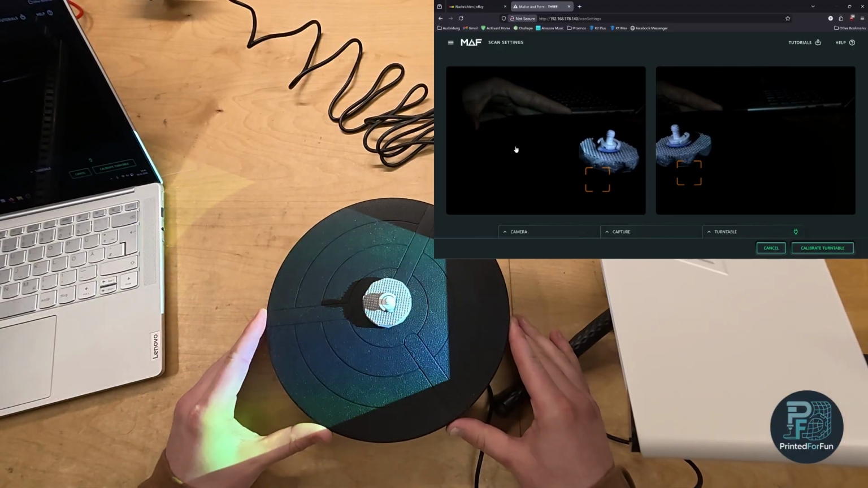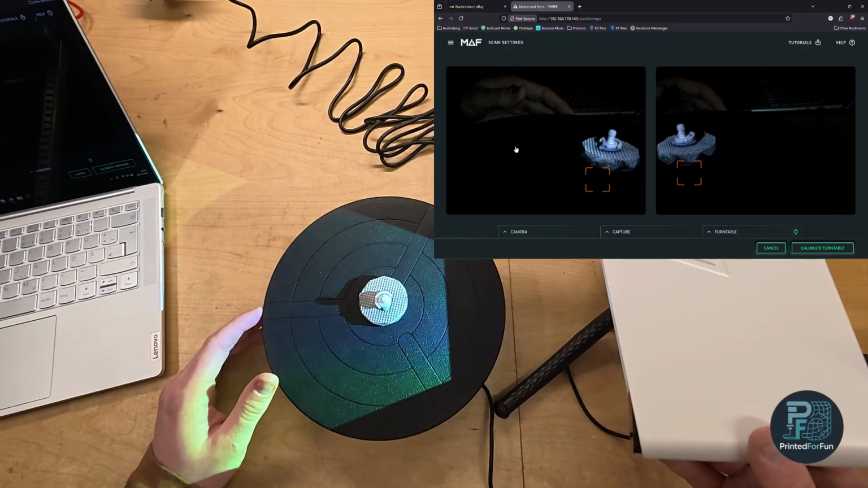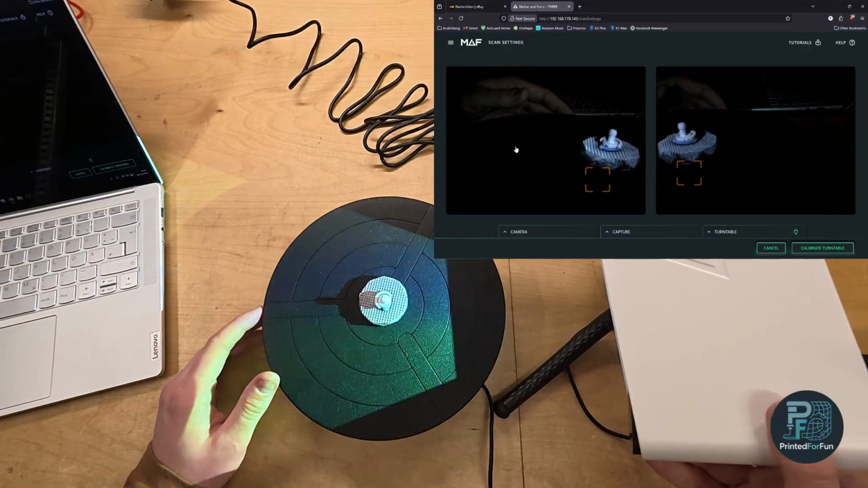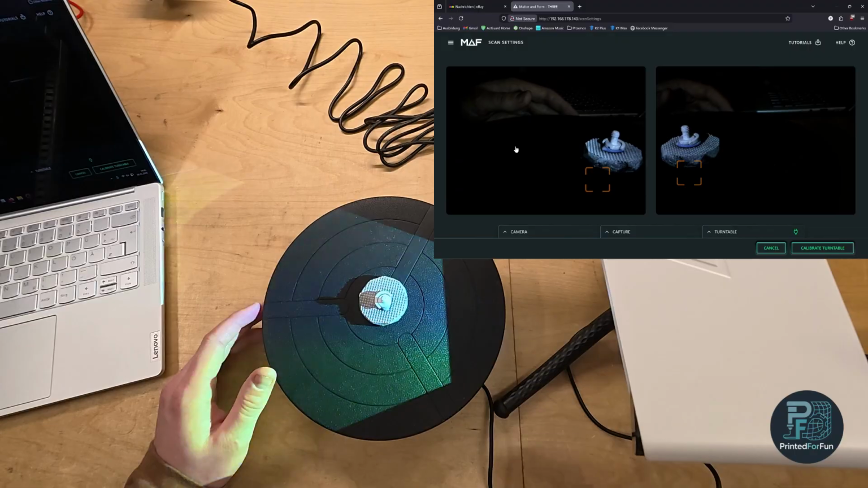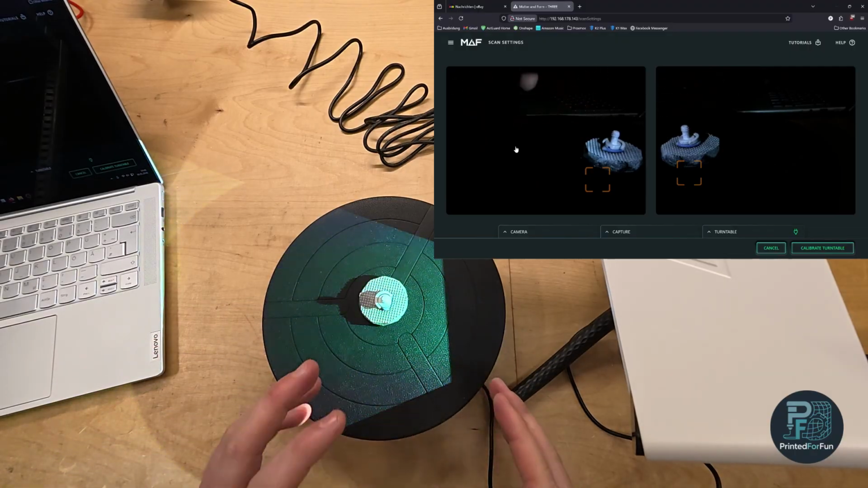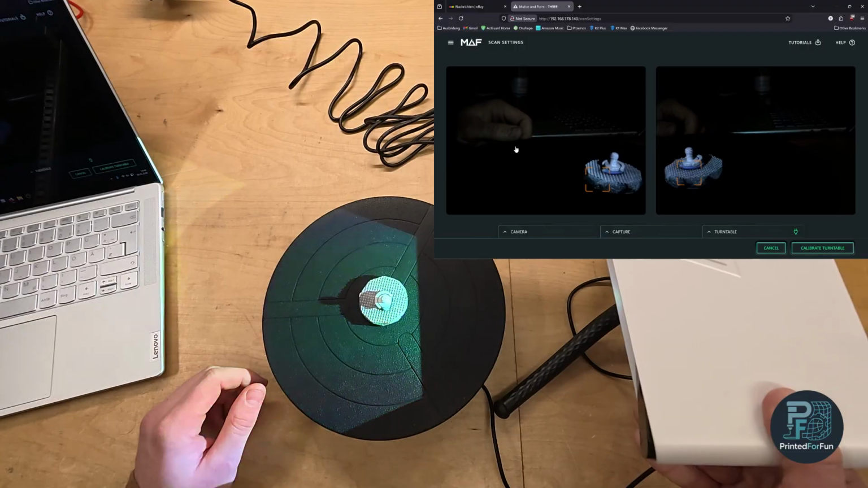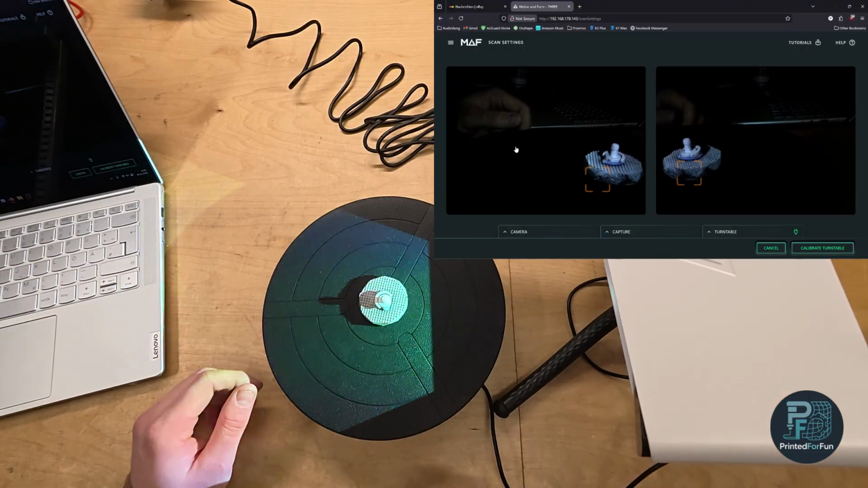Now we can move even closer. Of course, moving closer will result in a bit more detail scanned, but if you move too close, you're at the narrow distance of the autofocus. This may create problems, and the calibration may produce a few problems, because then the scanner isn't seeing the turntable anymore.